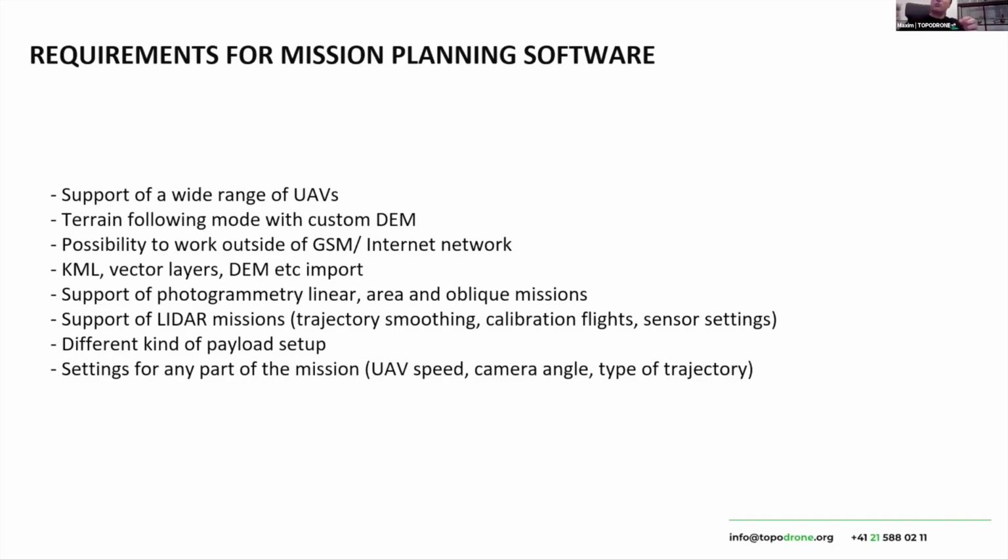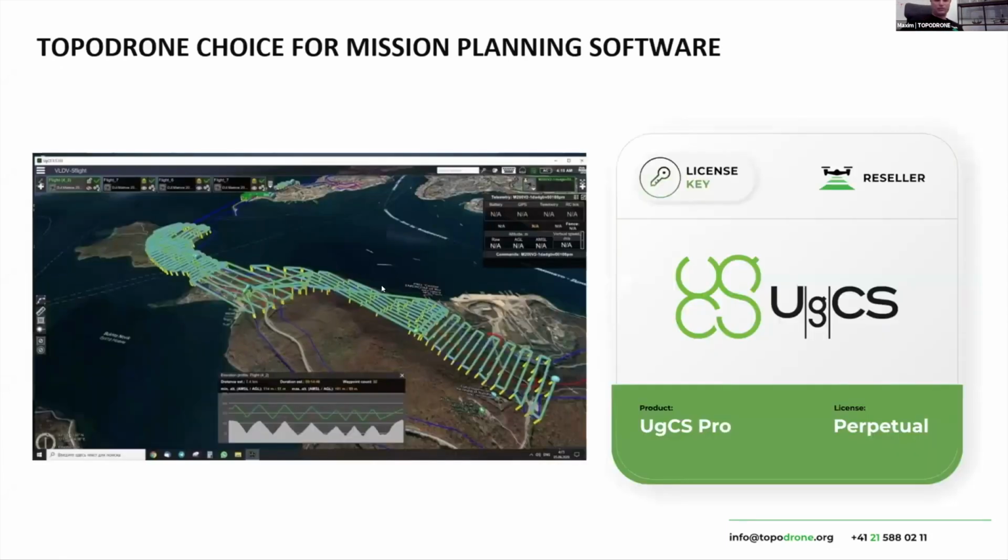For example, from the starting point to the area of survey, and at the end of the area survey, you just need to fly as fast as possible to the landing point. As you understand, there are a lot of requirements to tune up your mission planning.